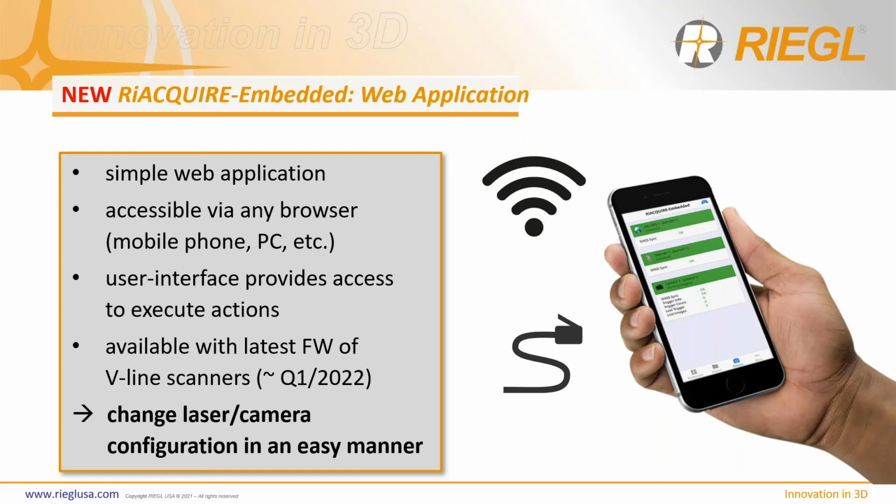So rolling out later this year is going to be a firmware update for miniVUX and VUX units alike that will make use of our new web application version of RIEGL Embedded for your data acquisition. This application will be especially useful for direct connectivity and configuration of the miniVUX and VUX laser and camera configuration. And this will also allow for obtaining status information updates to not only initialize, but execute your data capture right in the field from a web portal.